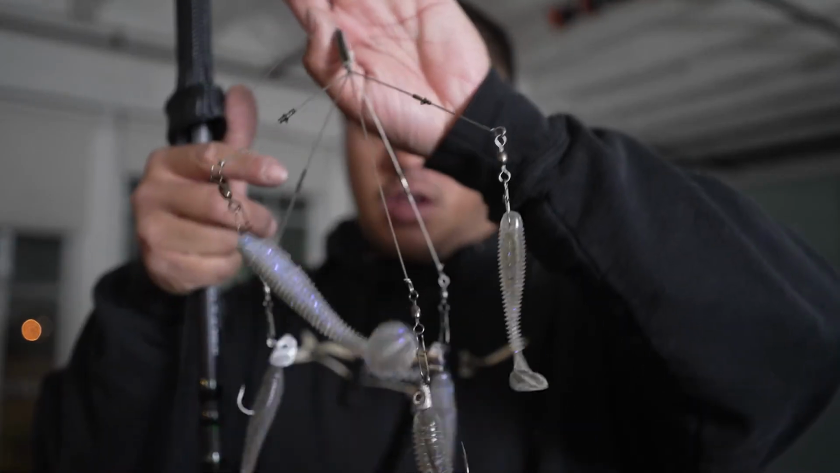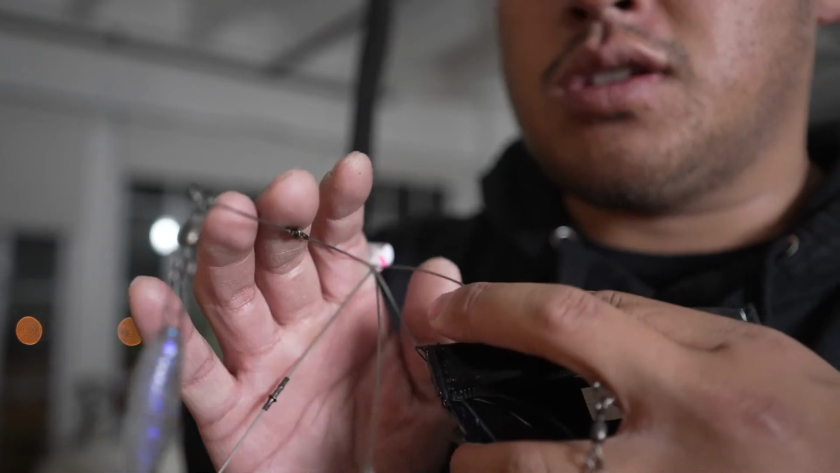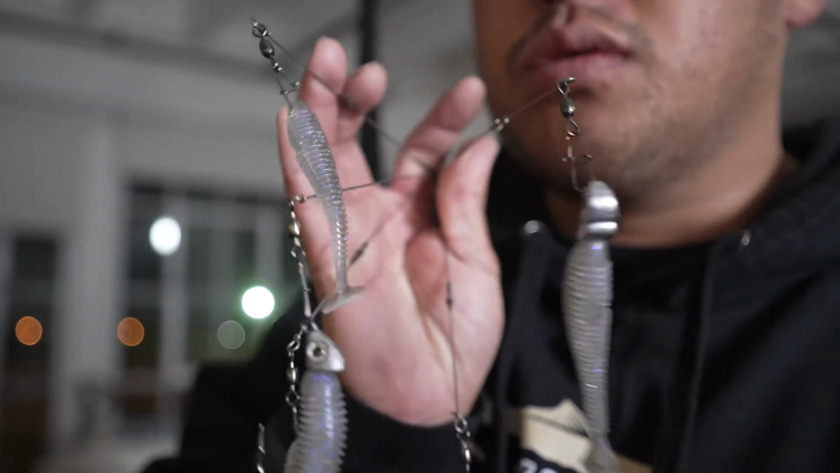This is a Flash Mob Junior A-rig, and I wanted to experiment. I cut off all the blades on this A-rig. Right now my girlfriend's sleeping, so I have to keep it down. I took off all the willow blades on this Yum rig to keep it more natural, because the lake right now has about 10 to 20 feet of visibility. I wanted to go a little bit more natural and see how that turns out. I'll let you guys know.